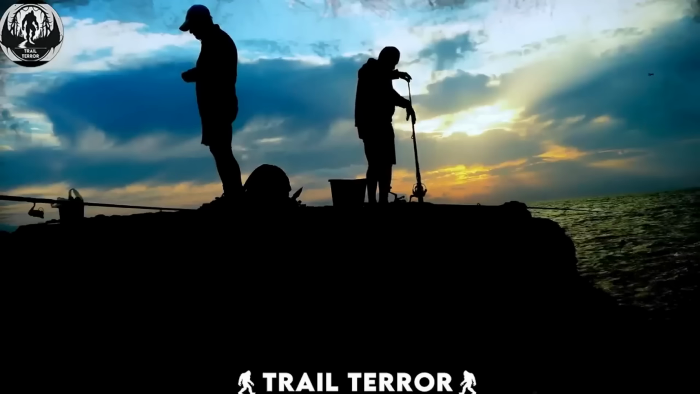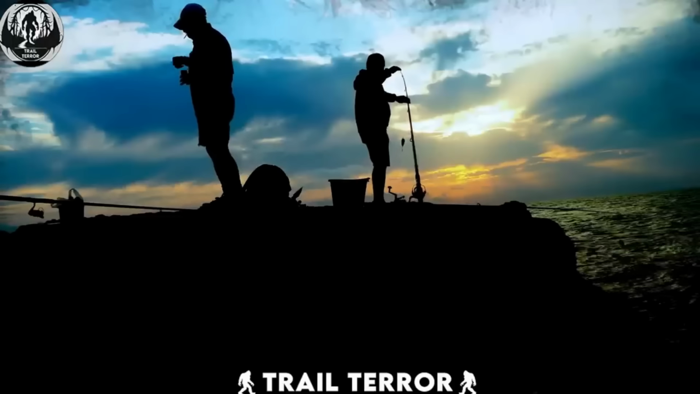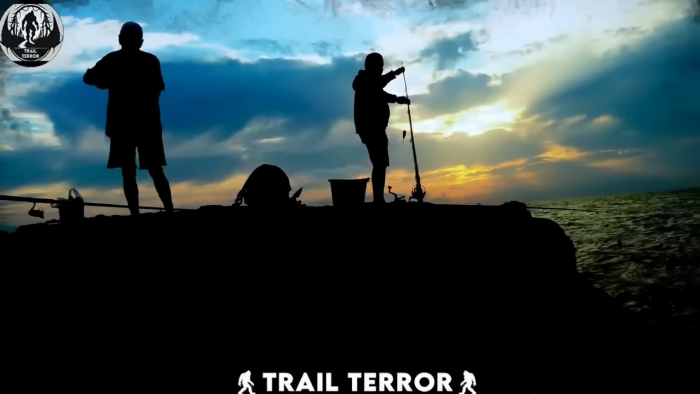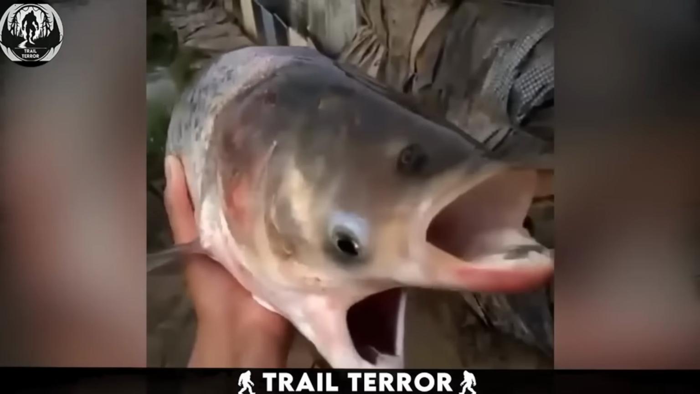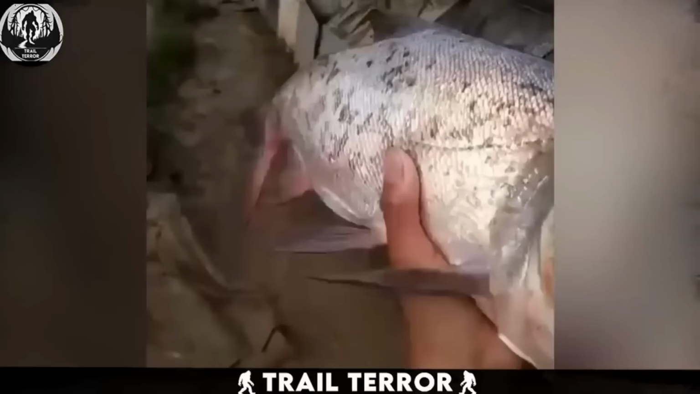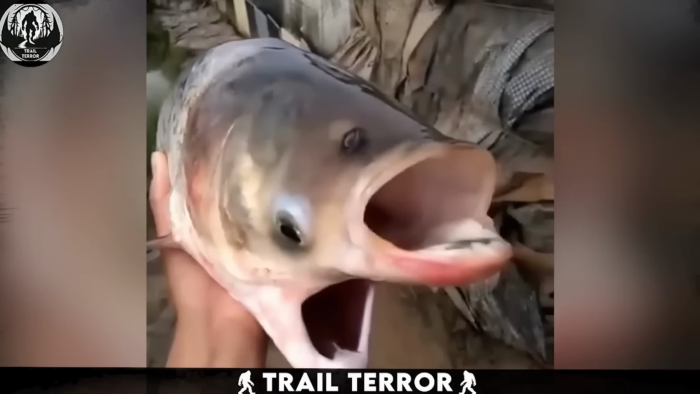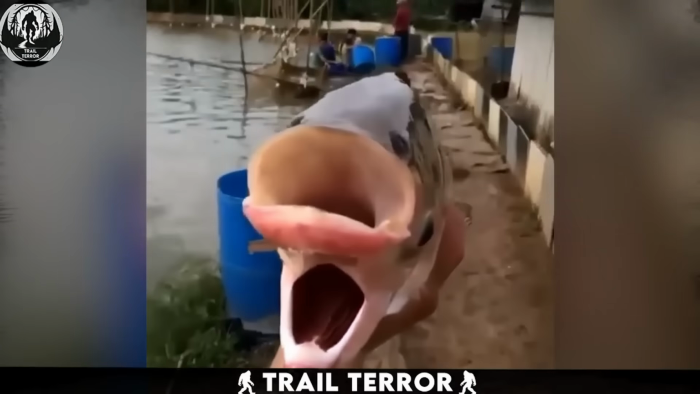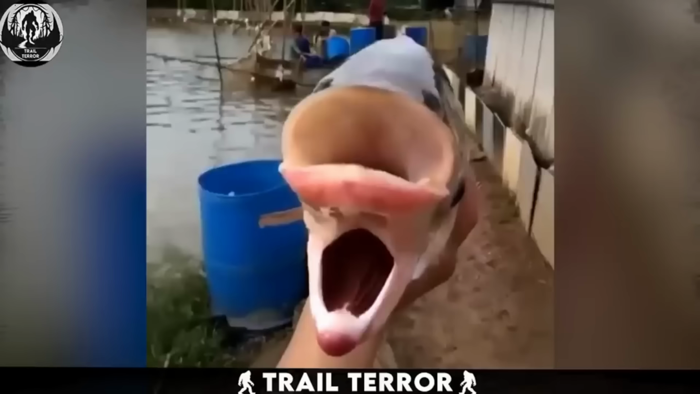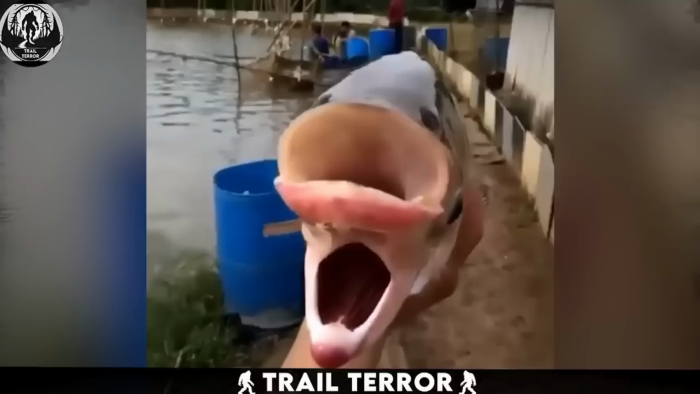In a stunning video from Indonesia, a fisherman had reeled in the aquatic version of a horror story. The video showcased the fisherman proudly displaying his strange and eerie catch. Initially, the fish seemed ordinary, but as the camera focused on its face, the horror unfolded. The fish had two terrifying mouths, each paired with a set of eyes, creating a truly unsettling sight.